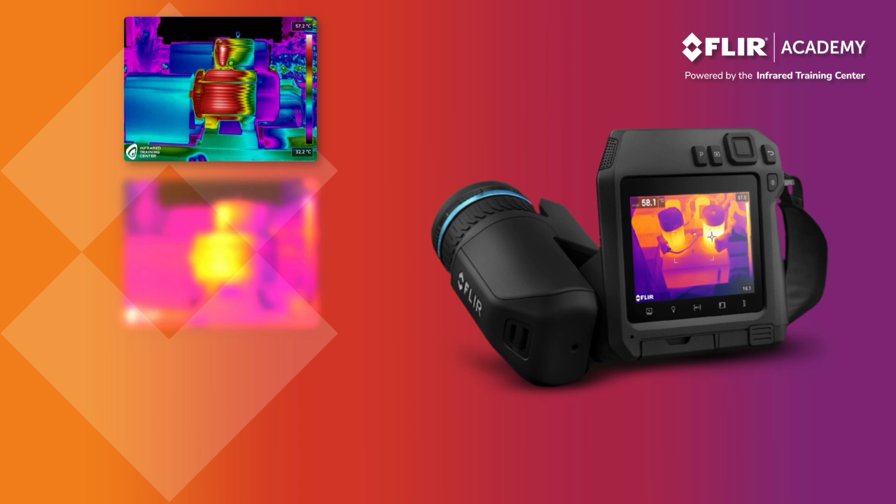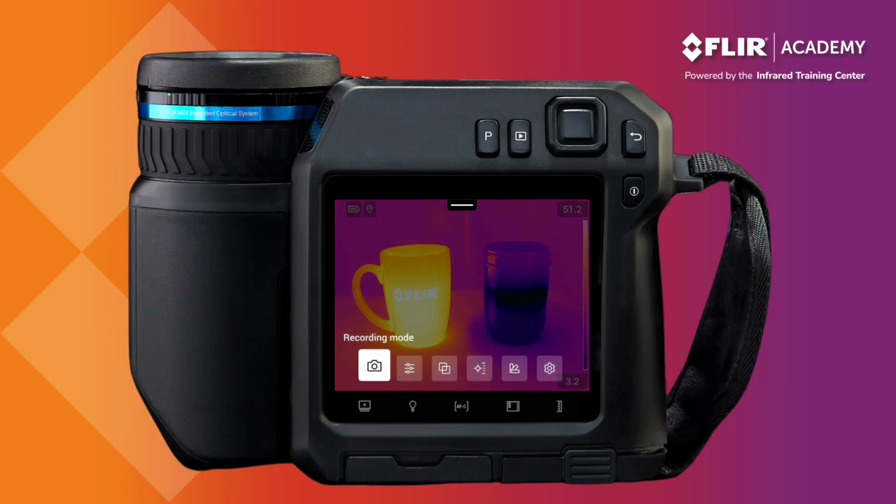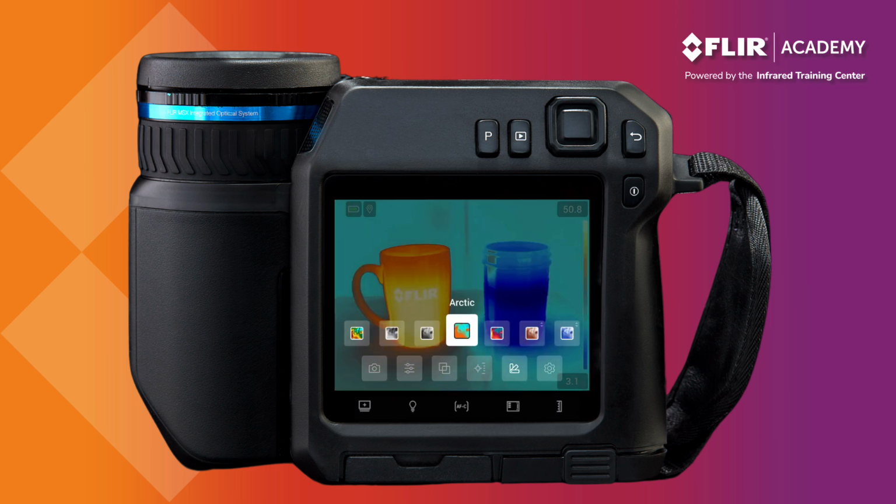The FLIR T-Series comes with a number of different color palettes that allow you to add varying levels of contrast to the thermal image. Open the main menu and navigate to the color palette icon. Press the navigation pad to open the color palette submenu and use the navigation pad to select your desired color palette. These include iron, rainbow, rainbow high contrast, white hot, black hot, Arctic, and lava.